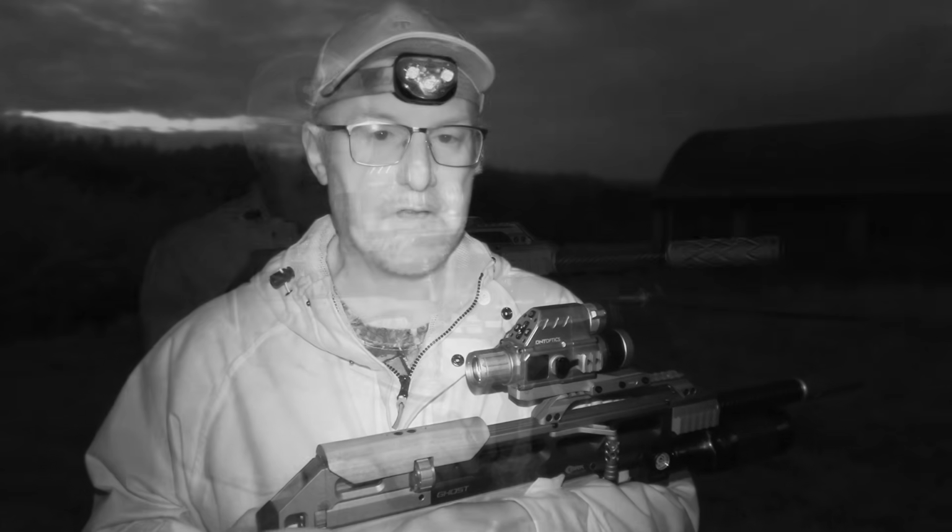So the plan is to have a little wander around a couple of the chicken sheds where the farmer says he's seen a few more rats and see if I can pop a few off. Unfortunately, I can't be out very late tonight, but hopefully I shall get a few shots.